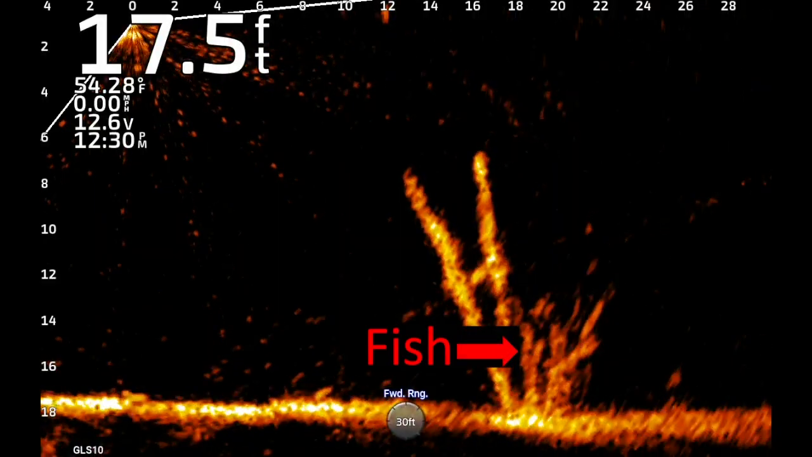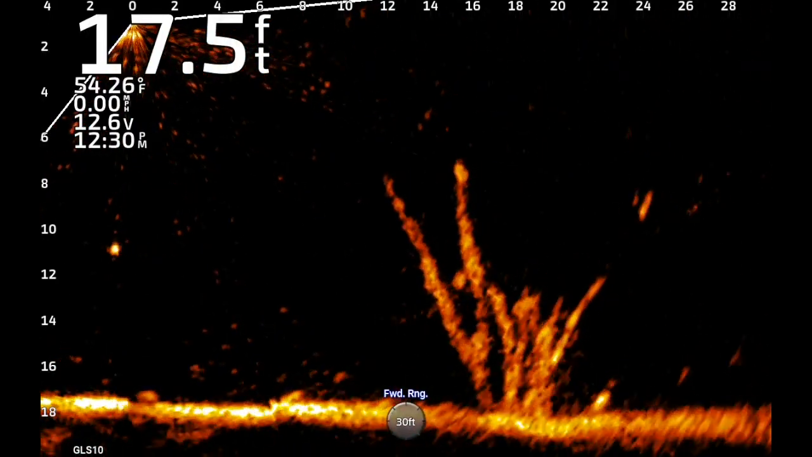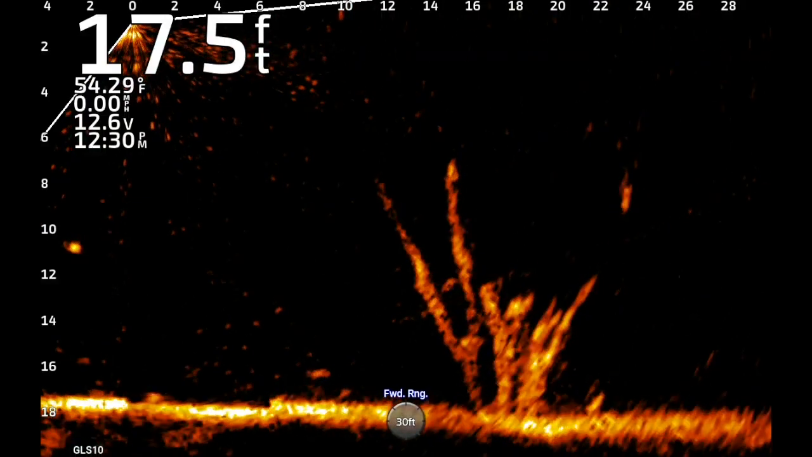Here's another top with at least 4 crappie in it, and I kind of dragged my bait through it. The one on the very end seemed the most interested, and he followed it all the way across and hit it.